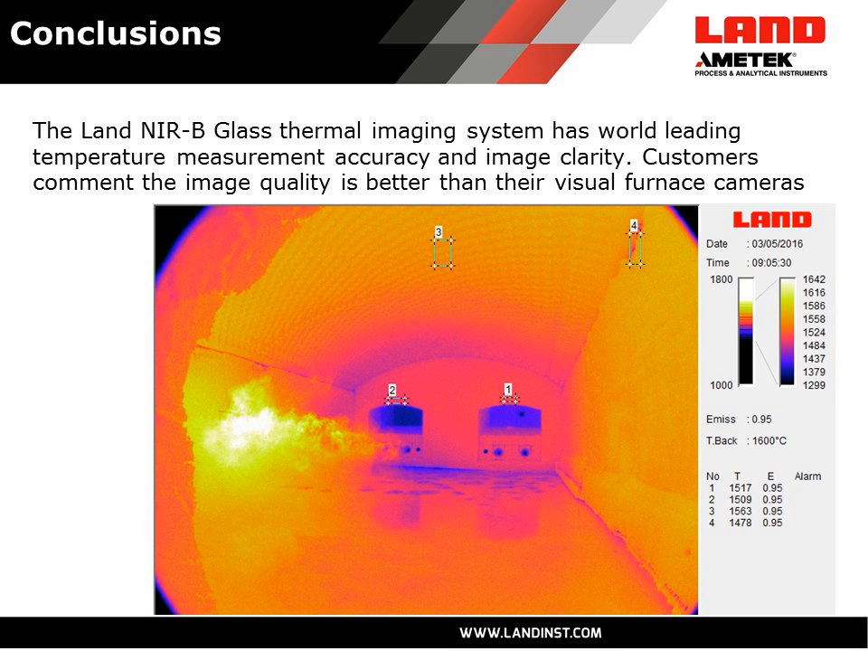The other comment we've had from a lot of users of this system to date is that the image quality, even though this is a thermal imaging camera, is actually better than the visual video cameras that they're currently using. And so when a customer buys one of our devices, they usually replace the visual video camera with our thermal imaging camera. And not only do they then get temperature measurements at any point within the scene, but they also get better quality images of what is happening inside the tank. So that's very important.